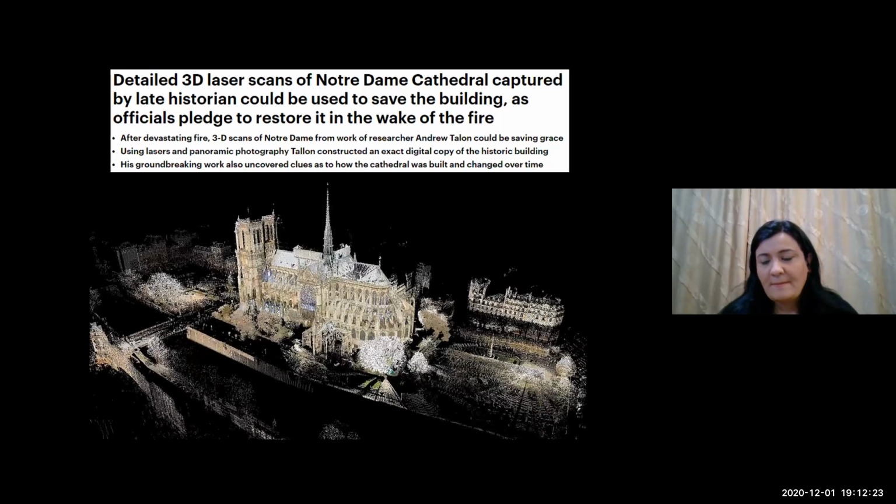Without that data, it would be impossible to restore Notre Dame.